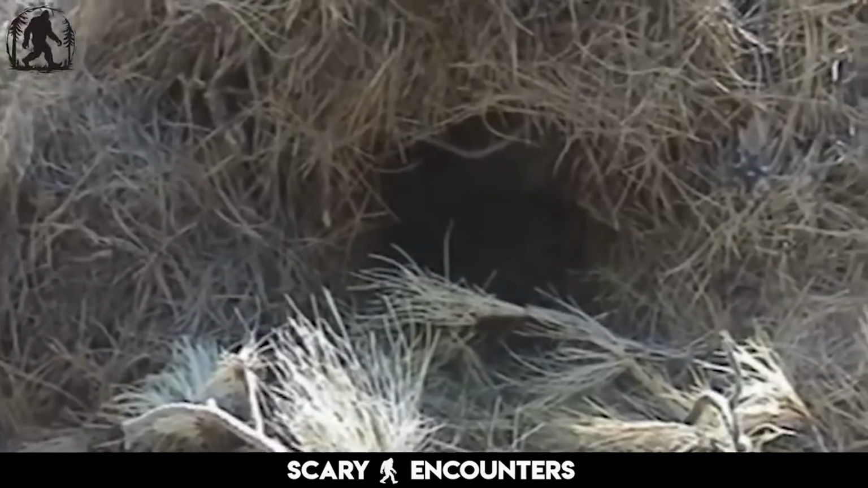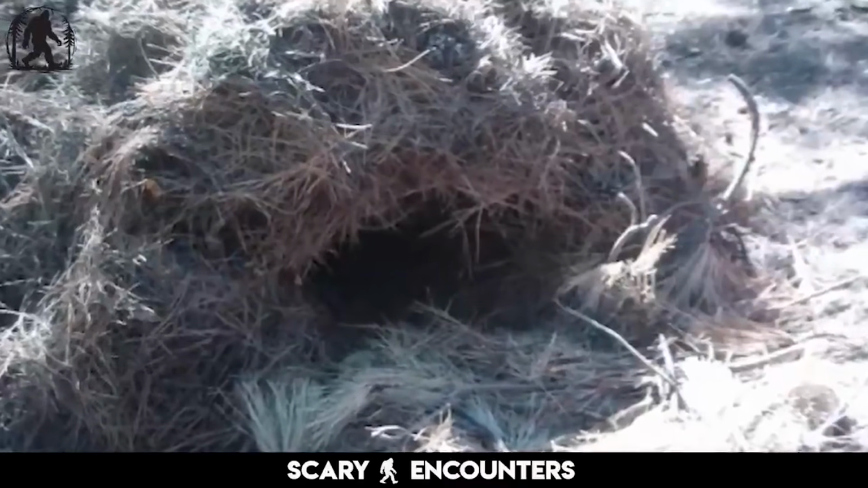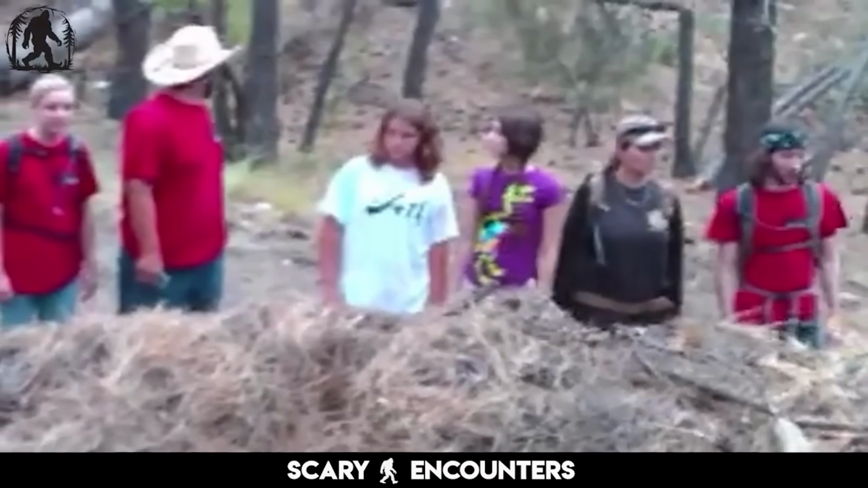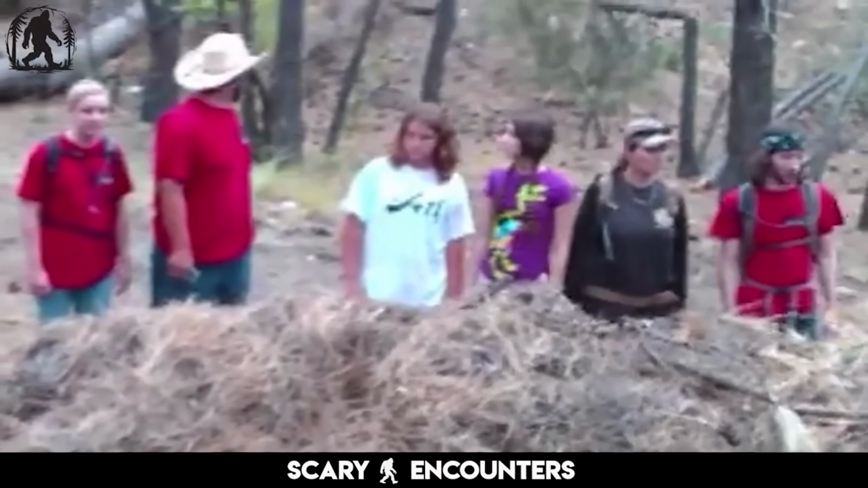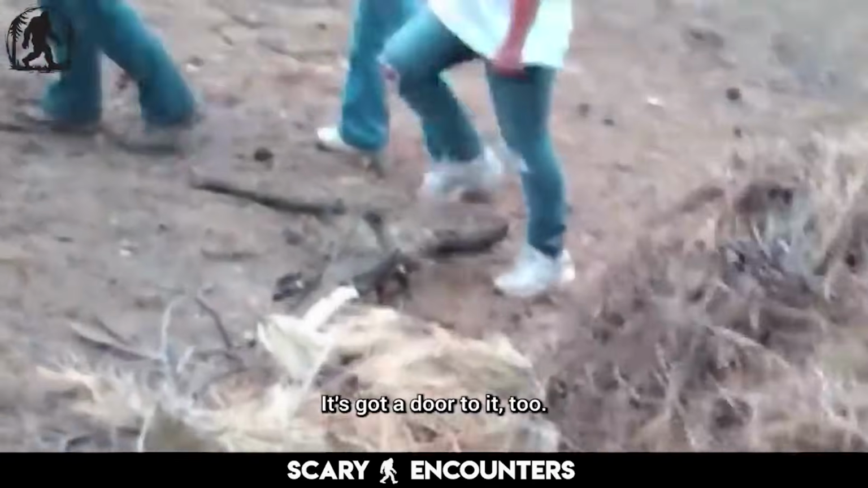Watch as the team analyzes the structure, considering its purpose and what kind of being might use it. The mystery deepens as one of the investigators decides to crawl inside. We're gonna go down and take a look inside. It's got a door to it too. Yeah. Armed with an infrared camera, he pushes forward, peering into the darkness.